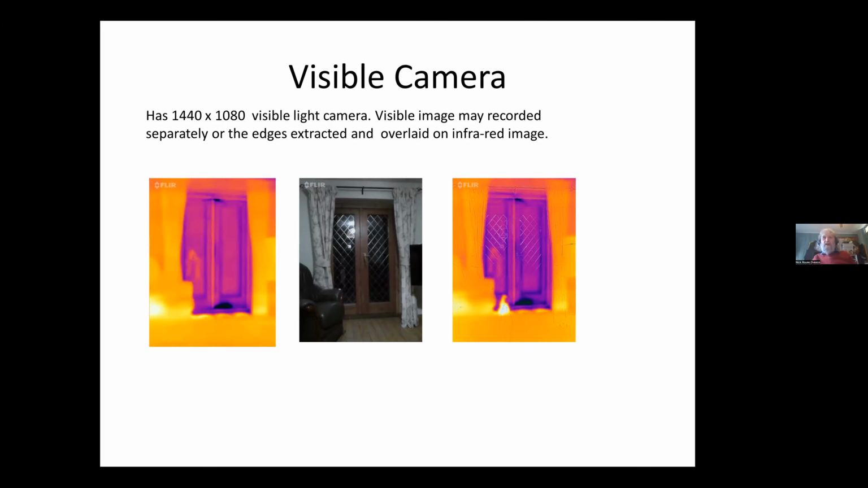So you can see on there the window frame, and you can also notice there's a black spot at the bottom of the window there. That means it's French windows, they open, and you can see that air is leaking through at that point.